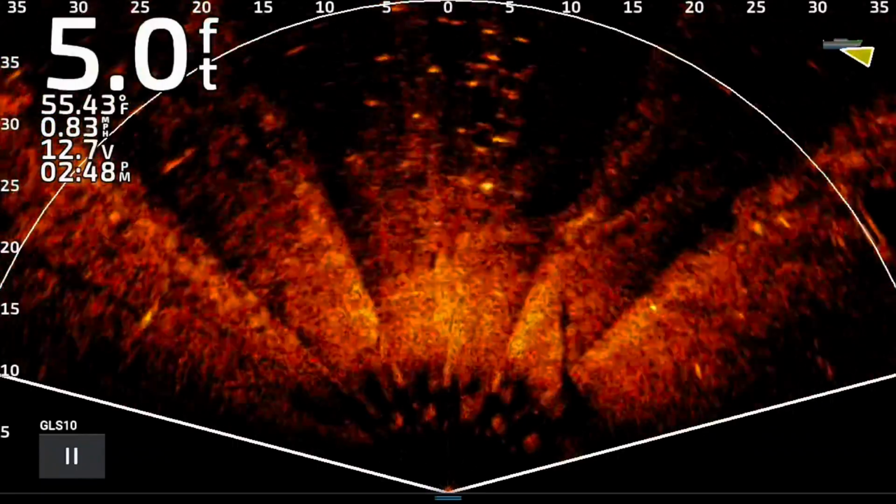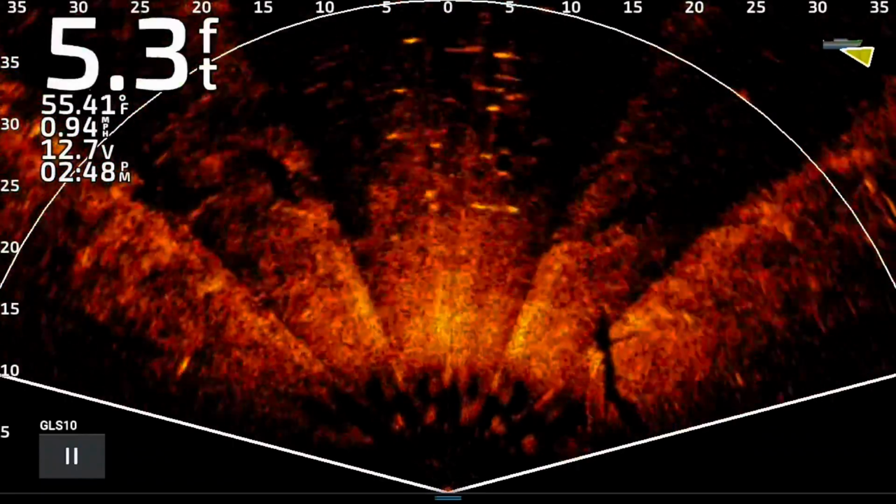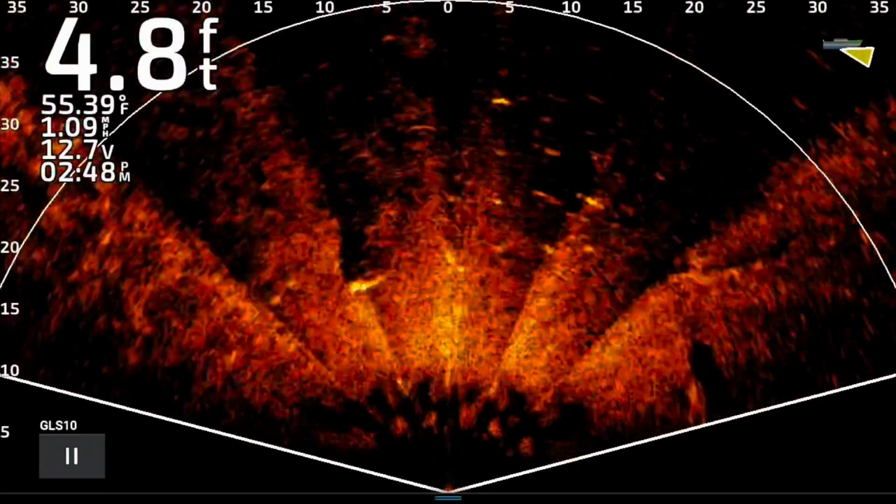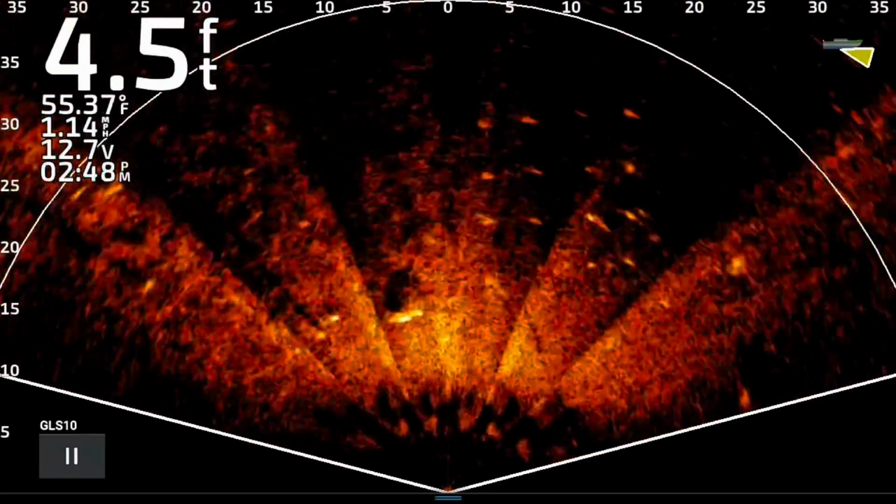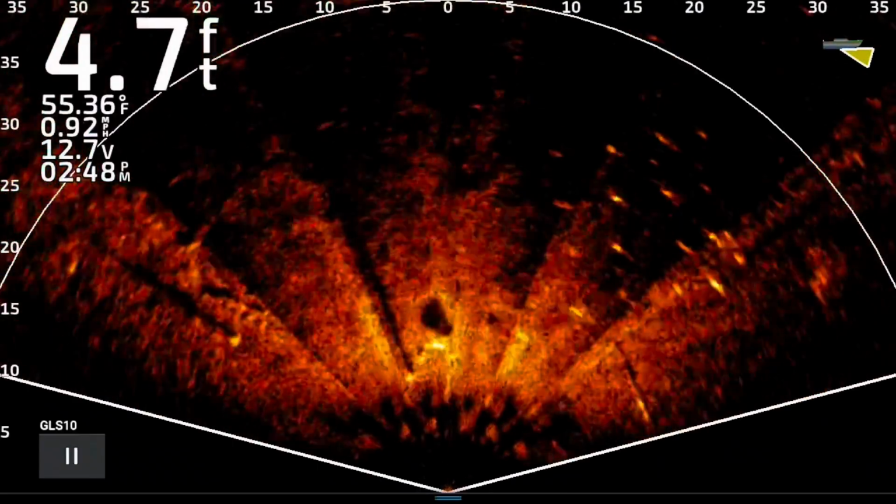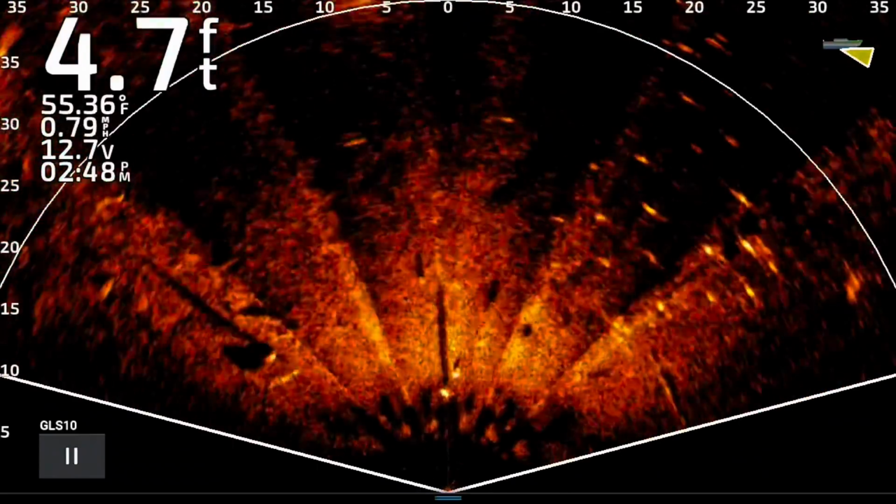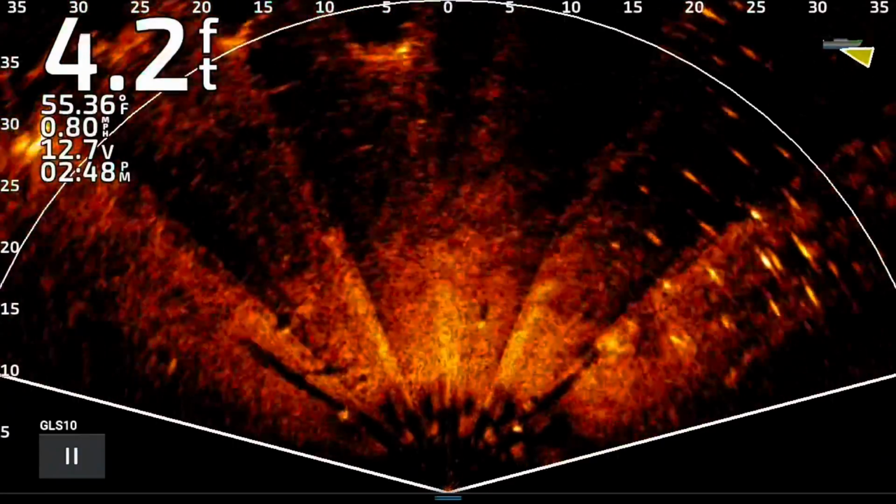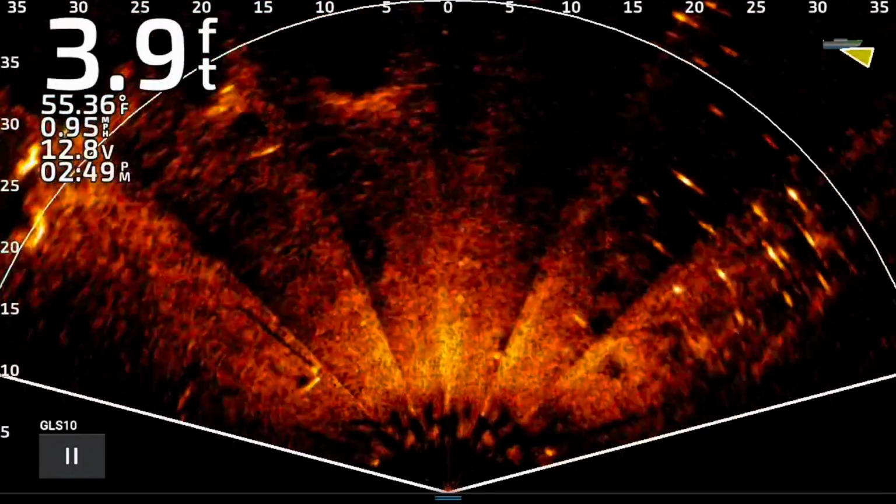This is actually, if you look right there, it's just a pier. I've got it out there on about a 40-foot range, but you can see that pier, and you know there's one fish up under that pier toward the front right corner. He's on one of the pylons, and then there's a big one that just swam off of it. So these things are so useful, even in shallow water.